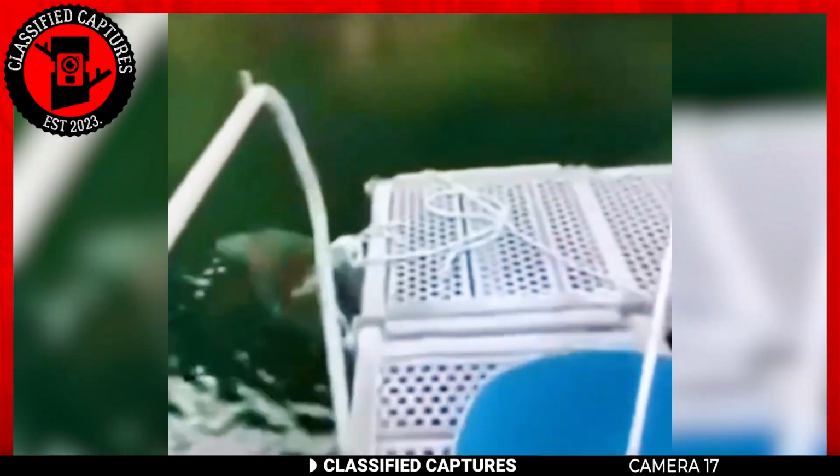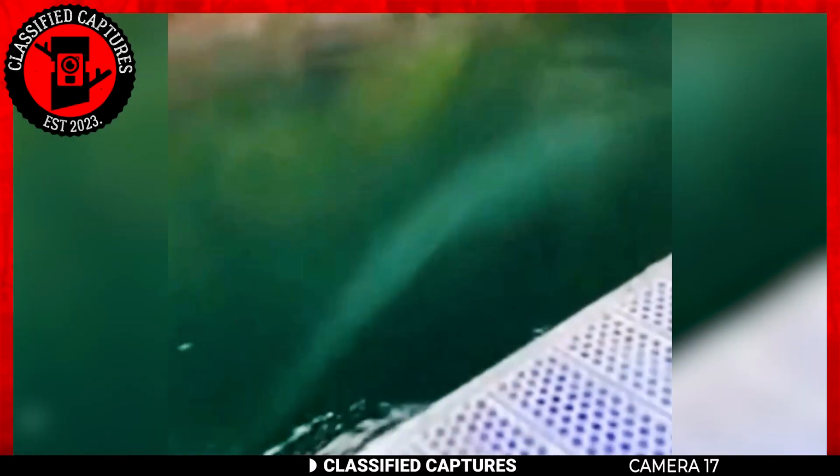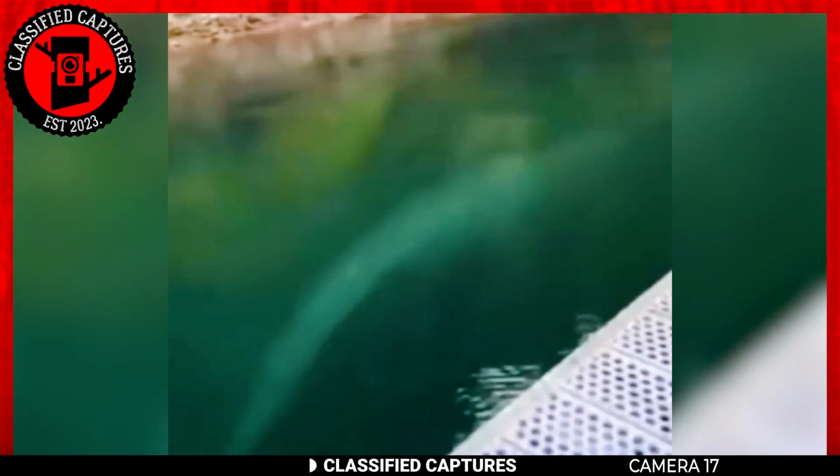Enter the mysterious creature, the one that doesn't fit into any neat category. It's not a whale, not your typical fish, and certainly not your everyday lake dweller. This creature has earned itself the affectionate name Ogopogo, and it's said to be a resident of British Columbia's Okanagan Lake. Now, when we talk about Ogopogo, we're dealing with something a bit elusive, to say the least. Descriptions of this creature tend to be as murky as the lake waters it calls home.